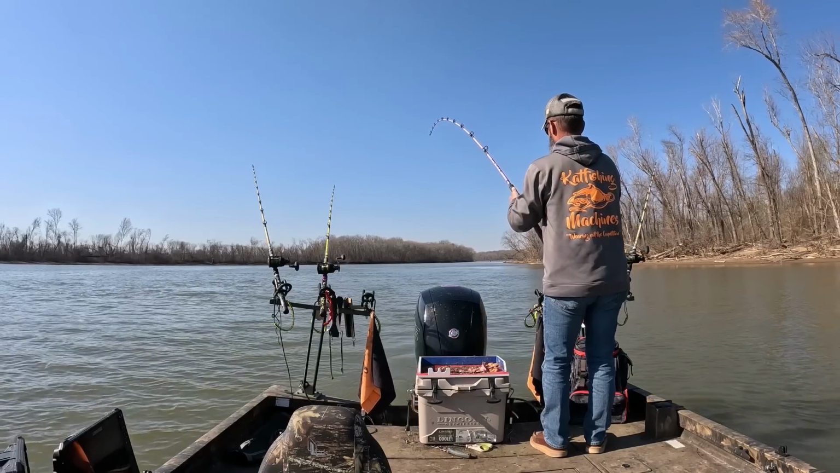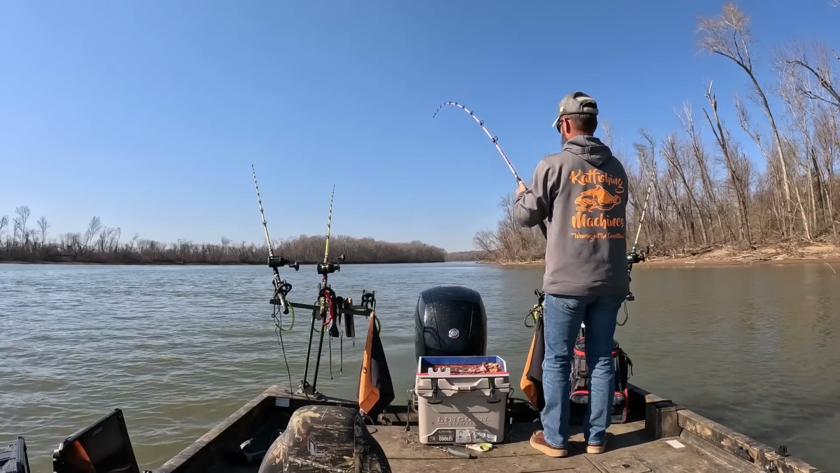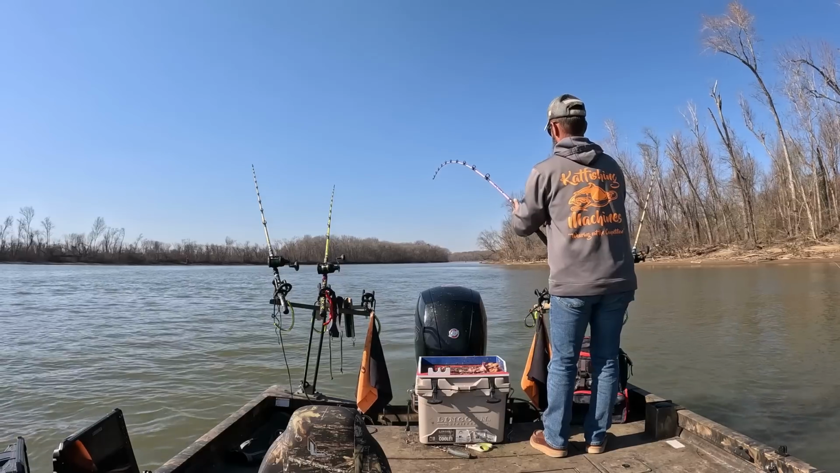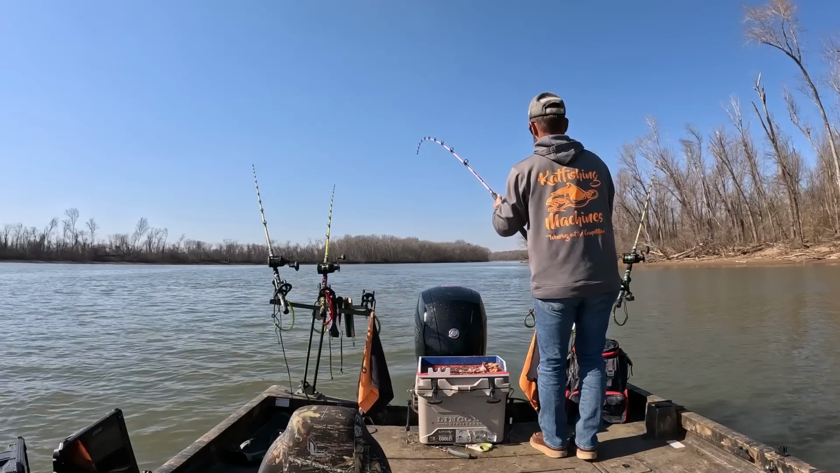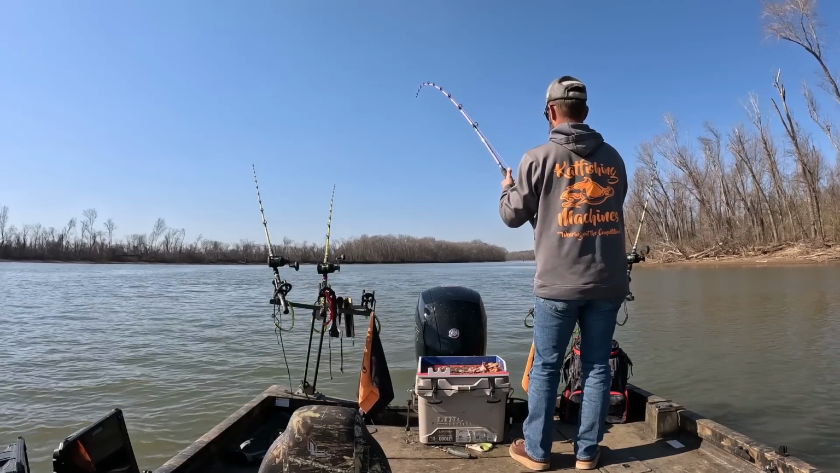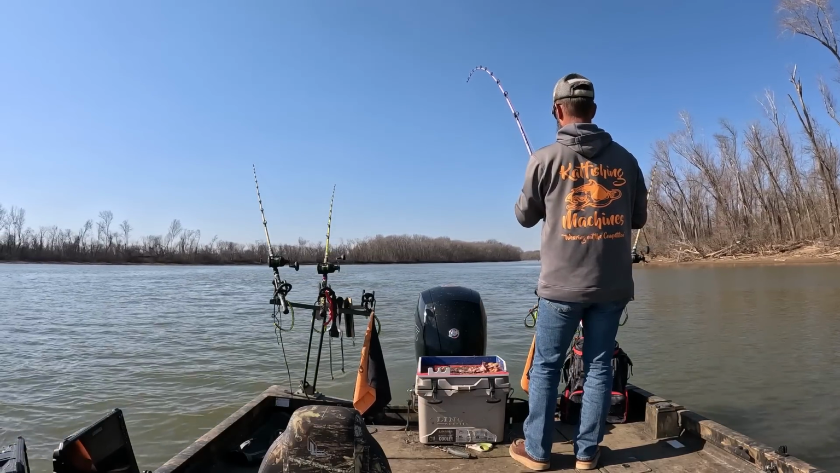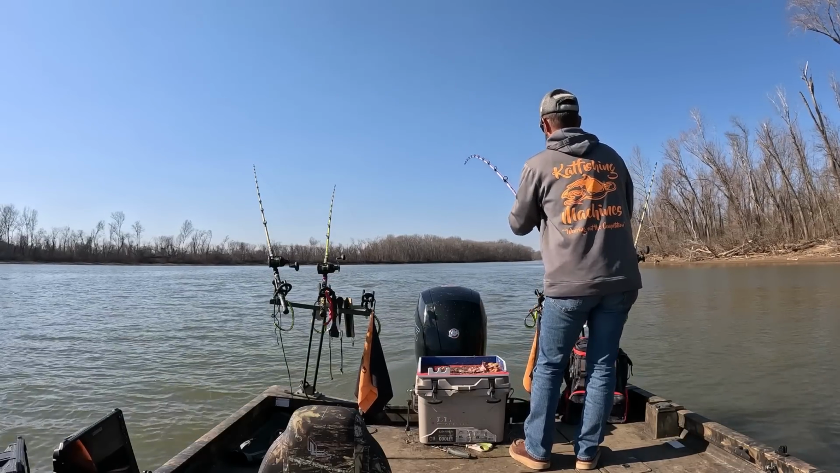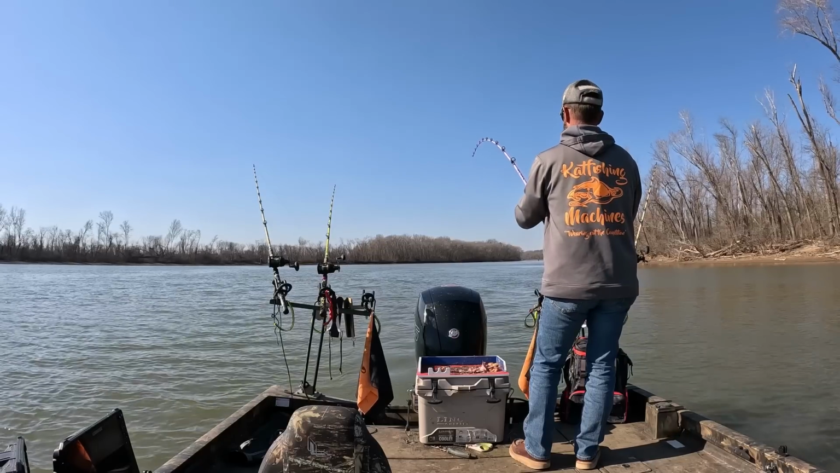I don't know, hard to say. Good fish though, whatever it is. Come on up here, buddy. Yeah, that was just a weird bite. I mean, he just kept pulling it down, but he didn't bury the rod. I was waiting for that to happen.